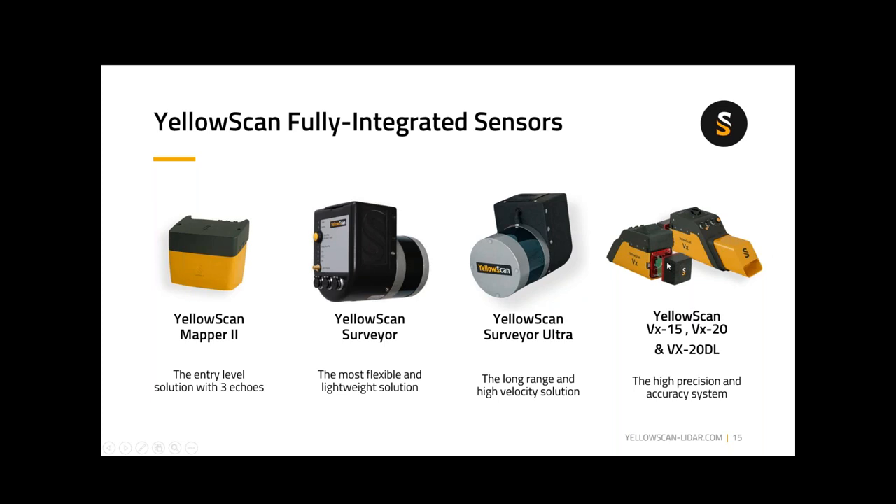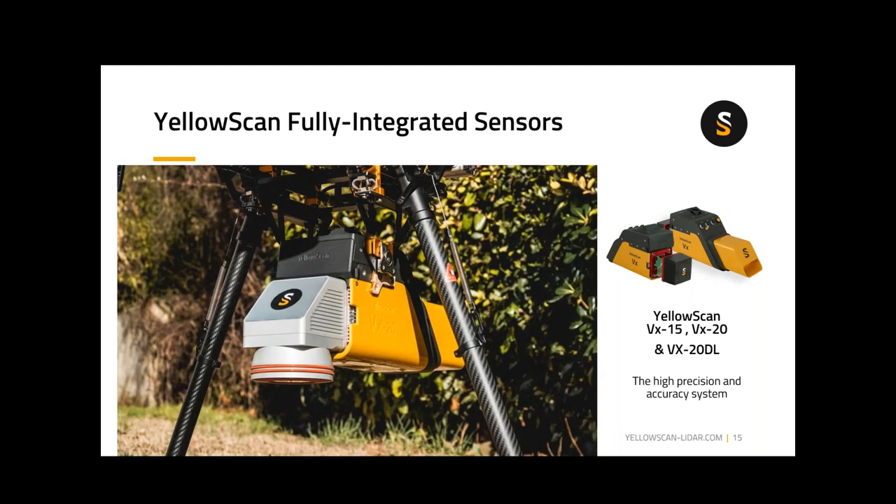And then we have a series that we call our VX series, the 15 and 20, which are both using the Riegl miniVUX laser head, and then either the Applanix 15 or the Applanix APX20 on those systems. Lastly, of course, we have the newest of that series, which is our VX20DL, the downward looking. In this particular instance, it's still the Riegl miniVUX, but it's the downward looking, or DL version.